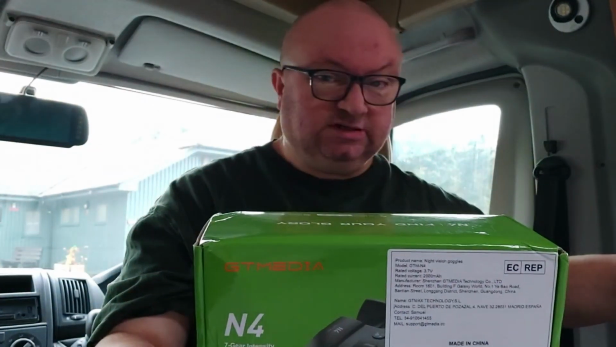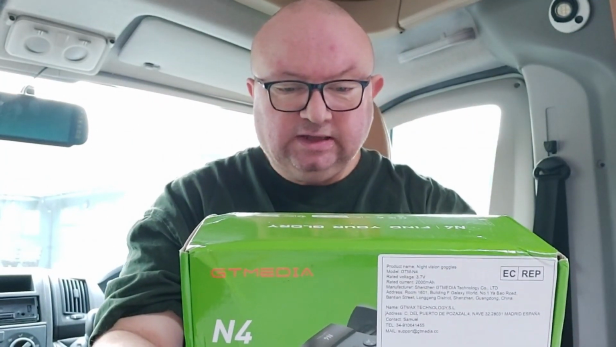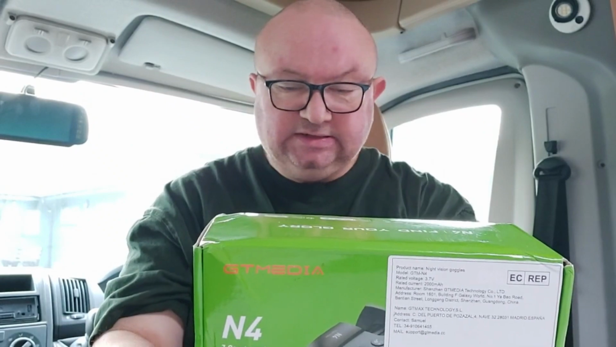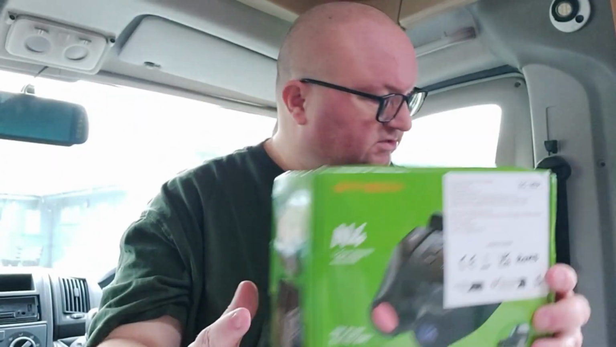It just slots into the shoe type mechanism like you have on cameras, and you get the headband which connects to it. You get this nice case, actually, nice hardware and case with GTmedia written on it, and there's compartments in there, and there's a strap to hold the camera down.